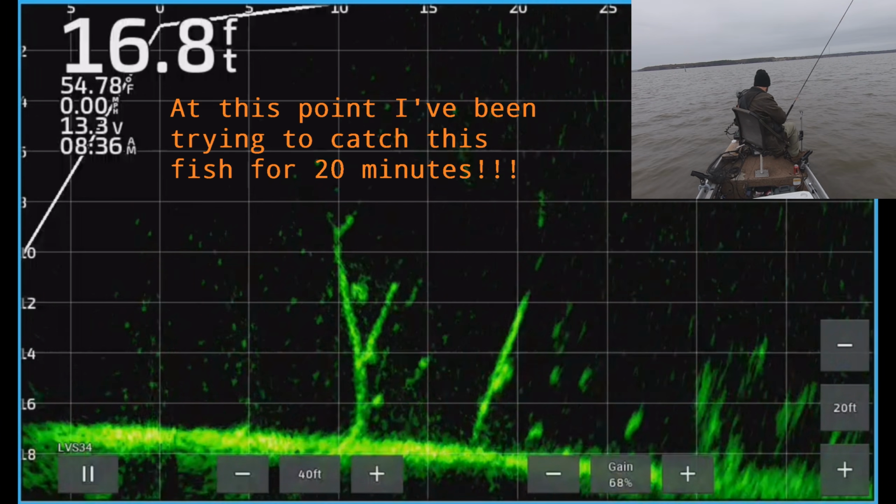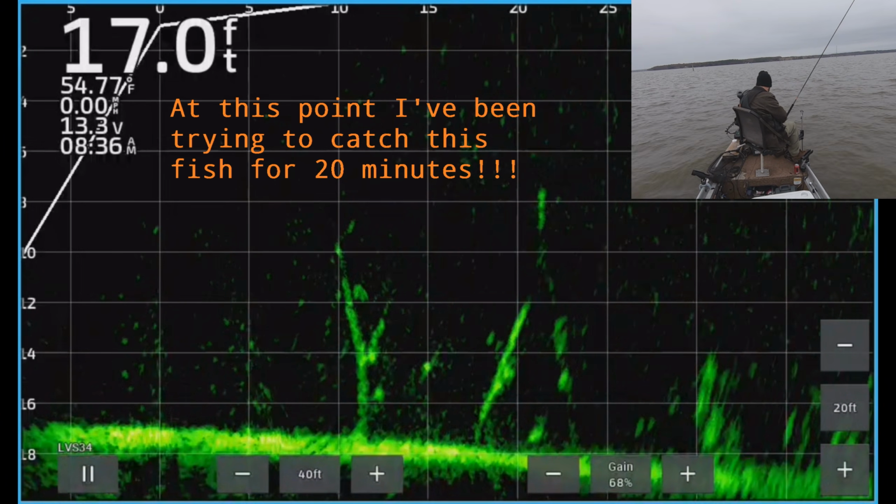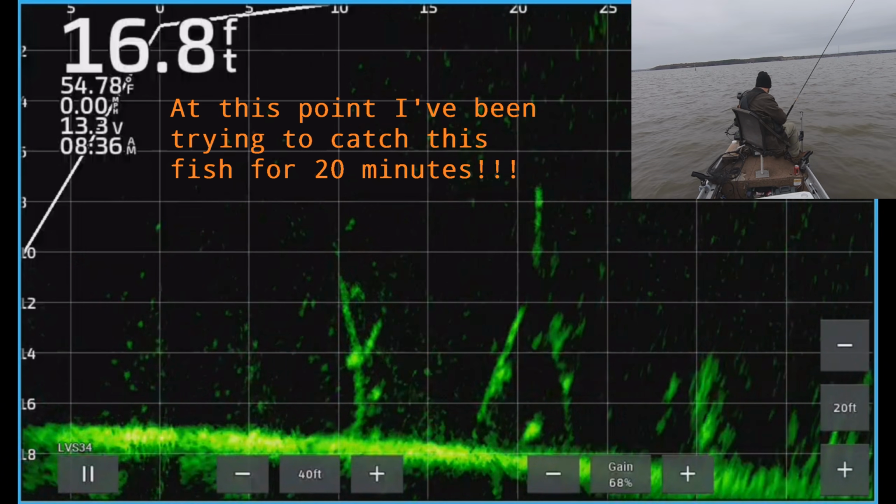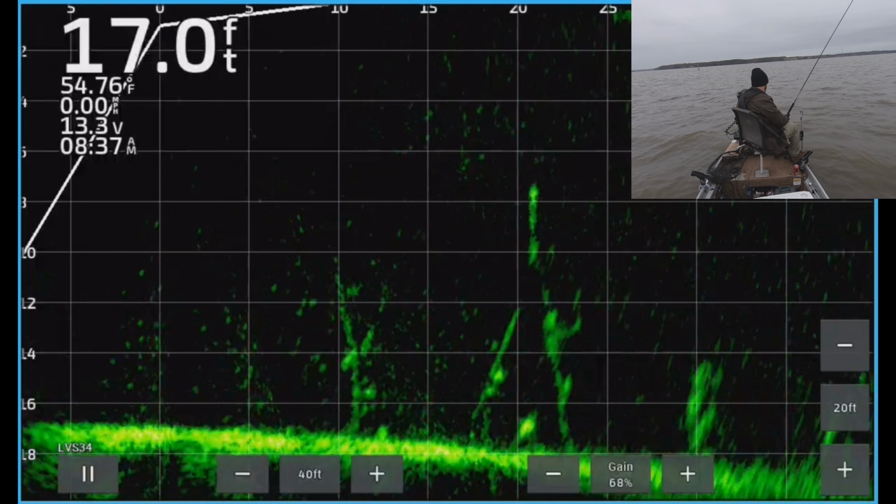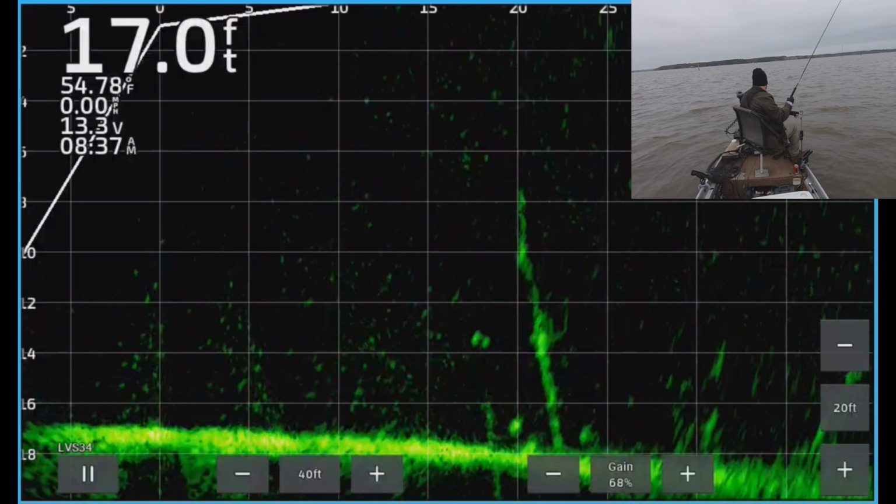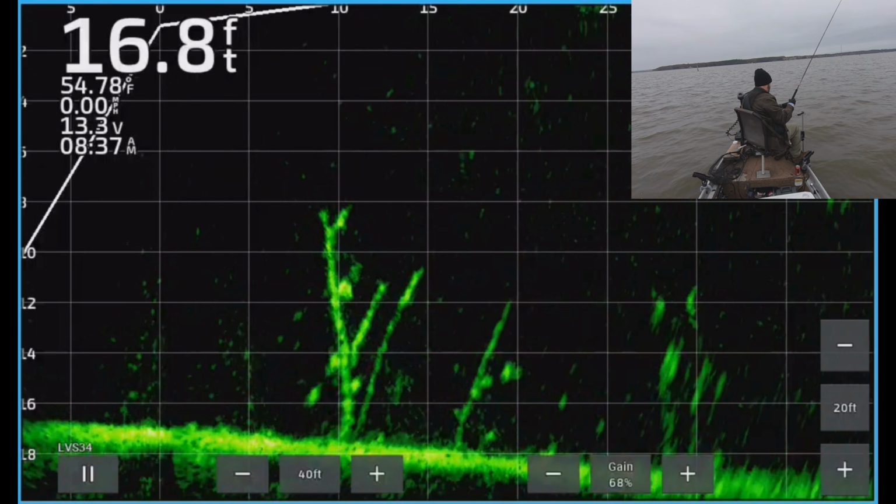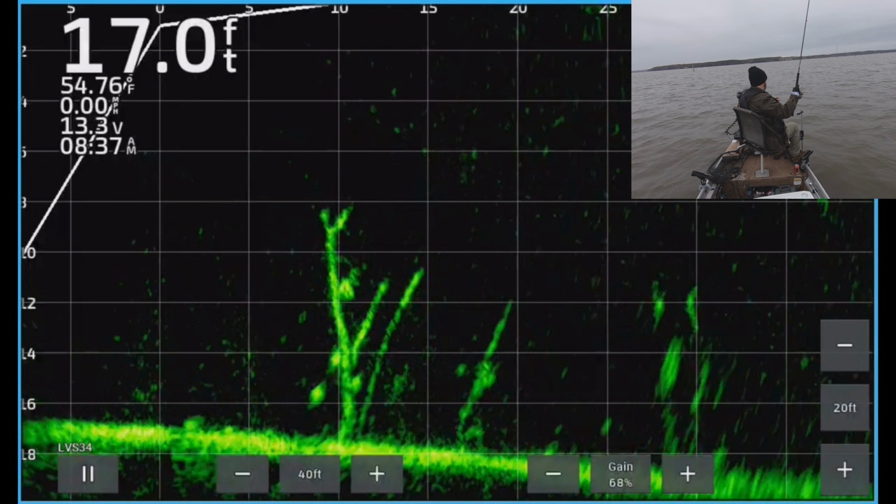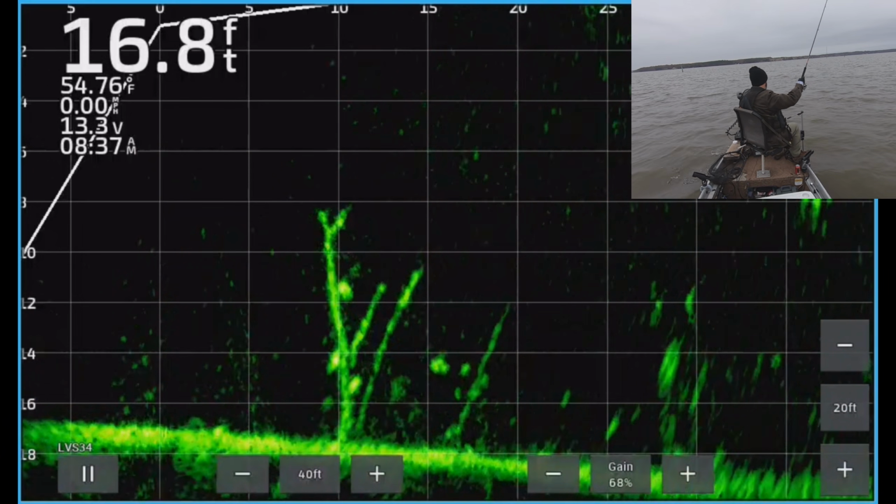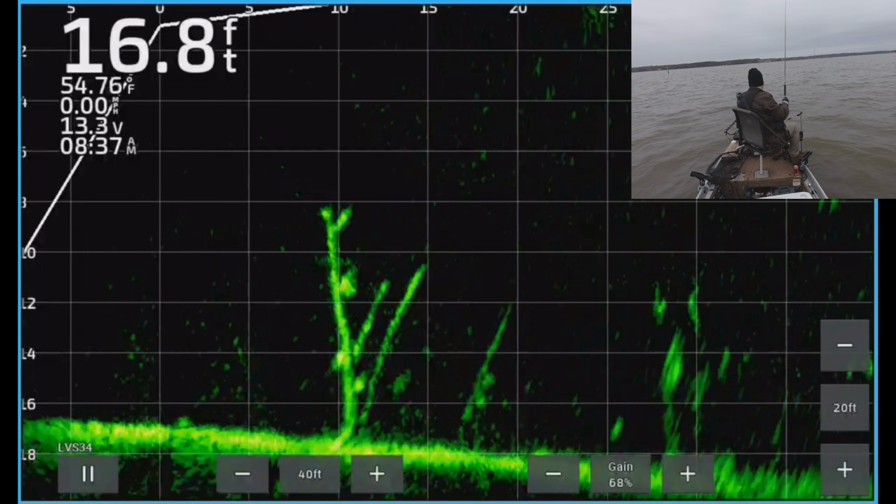You guys think I'm gonna give up on him and go catch an easier fish? Nah. There's enough of those videos out there. I think if I'm out here making a video, we're gonna try and catch the hard fish. I don't really have any doubt that I'll be able to fill my cooler today with enough fish for a cookout. So I'm not worried about that part of it. All right, let's try this again.